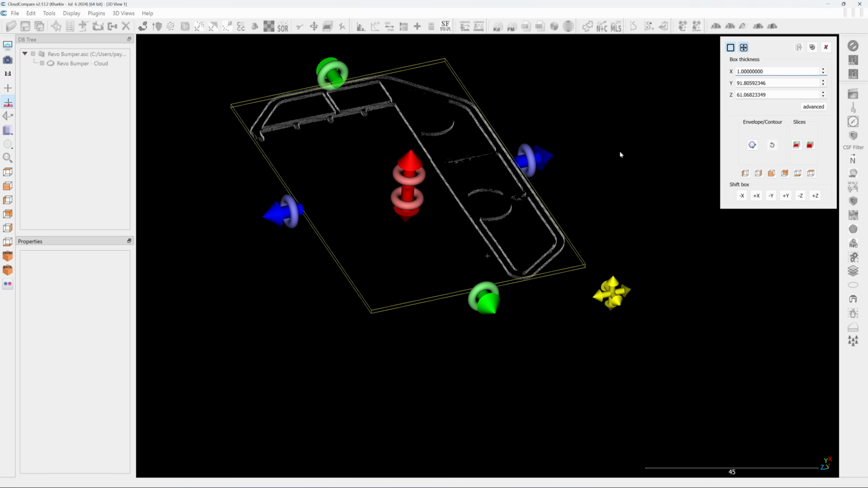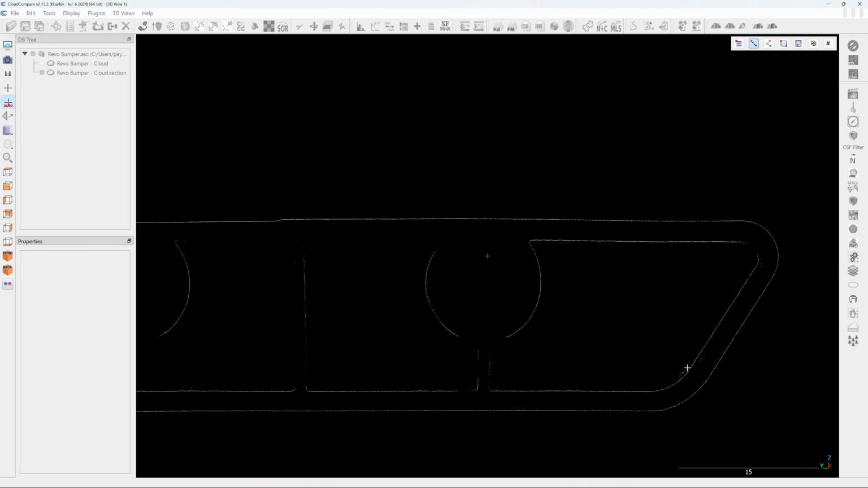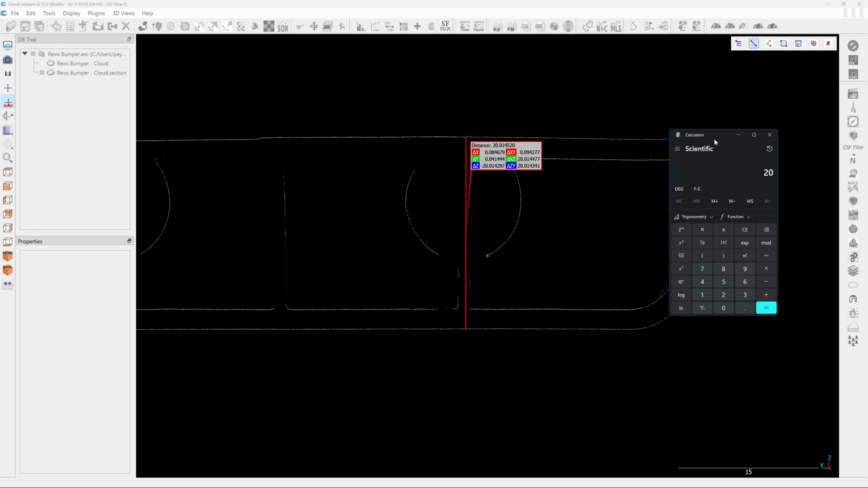1 millimeter. The cross-section point cloud is not complete, and there are noise and missing information. Let's check the accuracy from this point to this point. 20.15 minus 20.014. So it gives a 136 micron error.